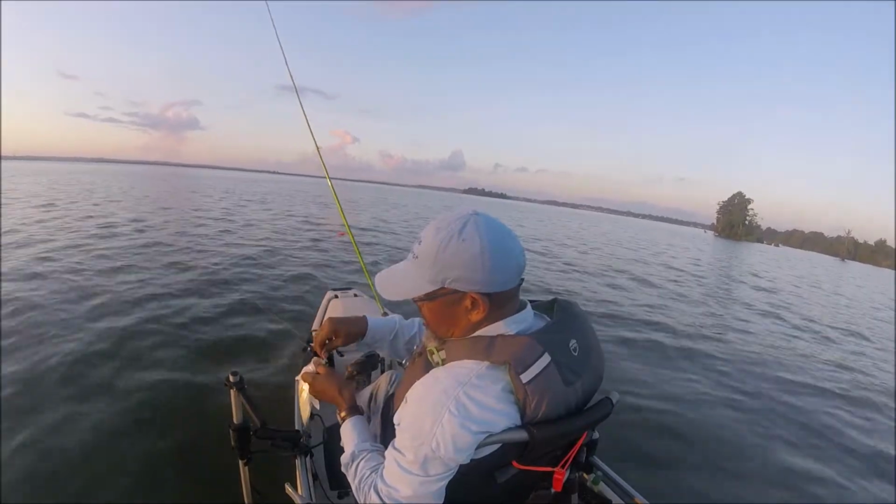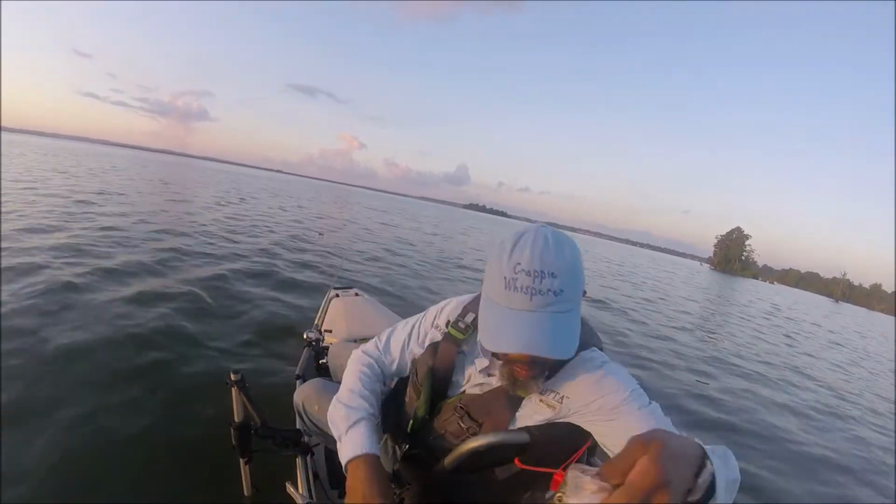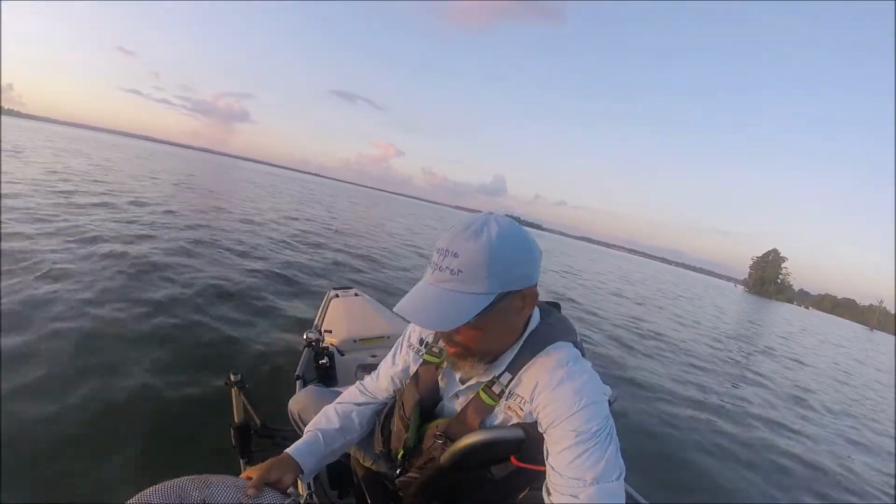Clipping the gills and bleeding them. I got a bleed basket. Going from there. So go ahead and try to cull him. I won't clip his gills right away. I'll let him stay alive.